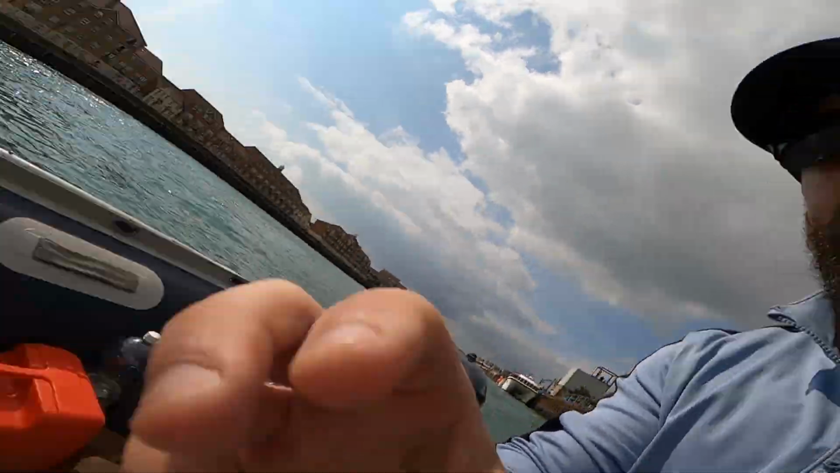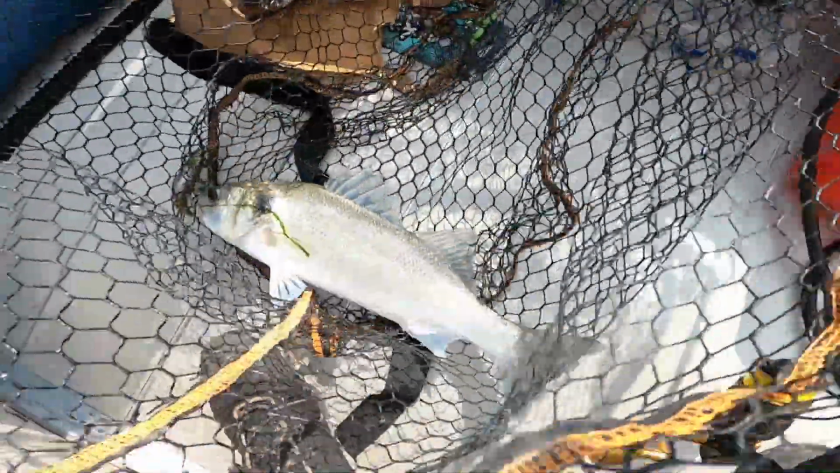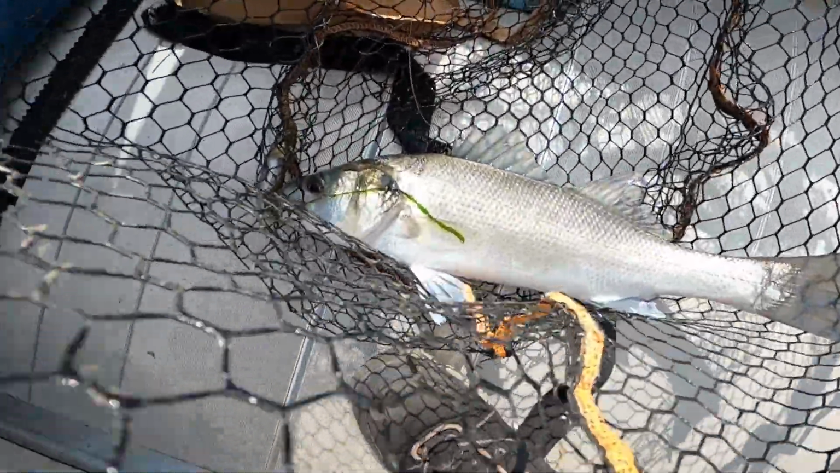So hopefully you can hear me, but I was just trolling along because I can't get up the slipway yet, because the tide's still a bit out. So I was trolling up and down the sides of this harbour and got a lovely little schoolie on an Axia Mighty Minnow.